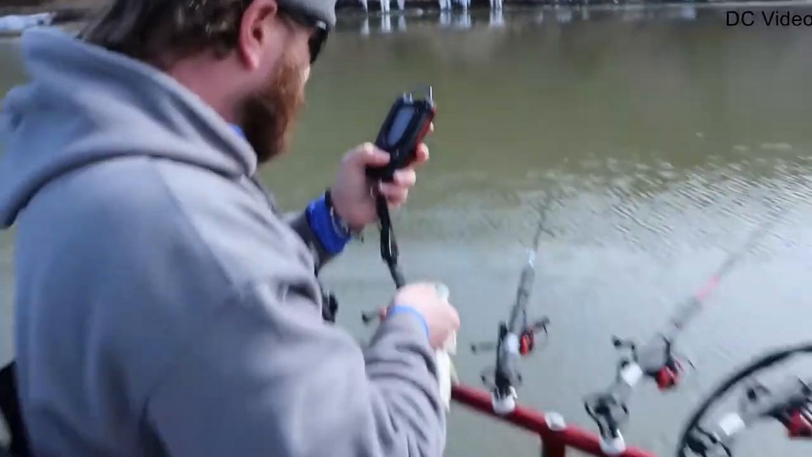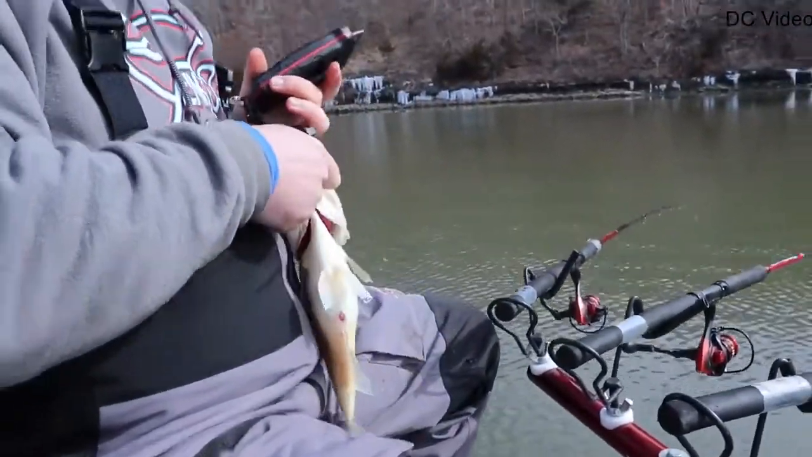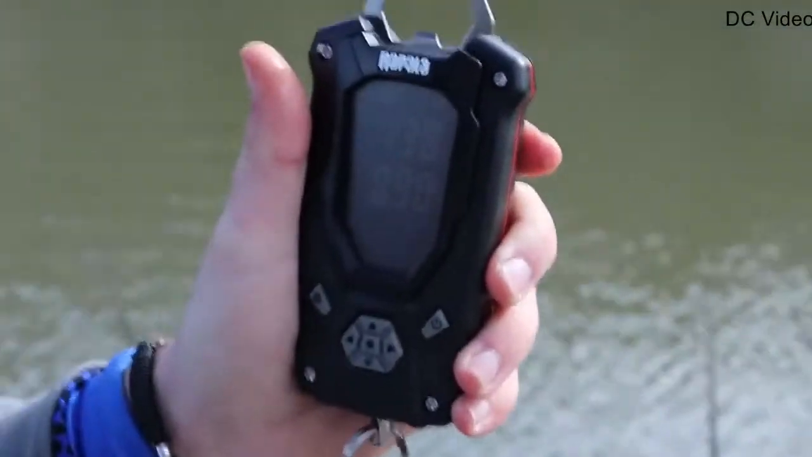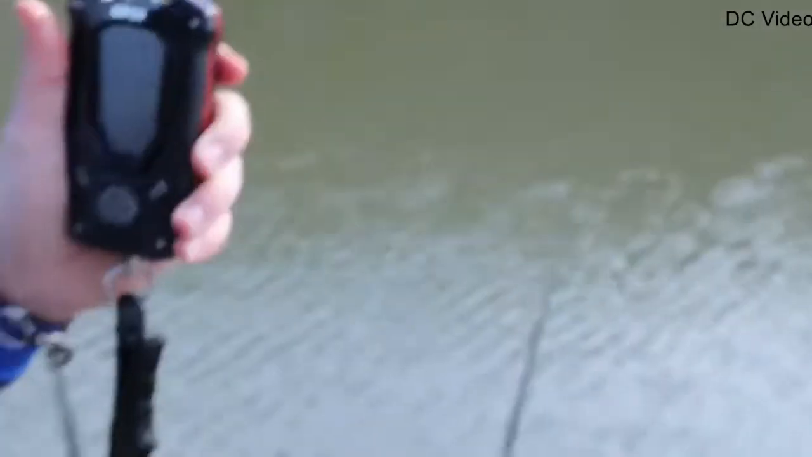And yesterday we were catching fish, some big fish in about 10 to 12 feet of water. They were suspended anywhere from right on the bottom to maybe 5 feet below the surface. So that's what I'm kind of trying to target today. Try to find 10 to 15 feet of water, and then hopefully get some pound-plus fish.